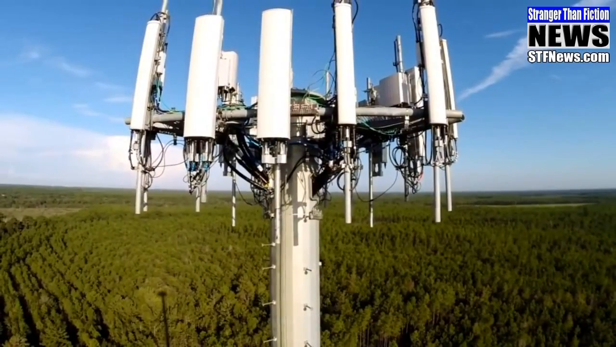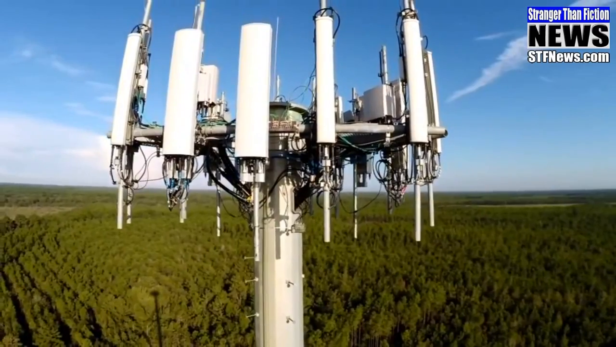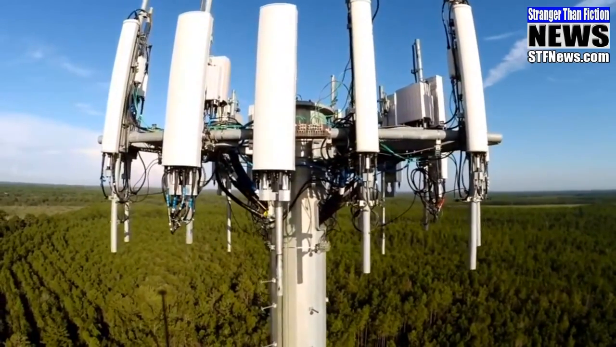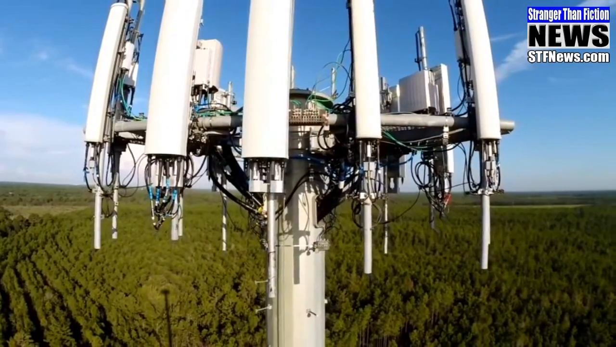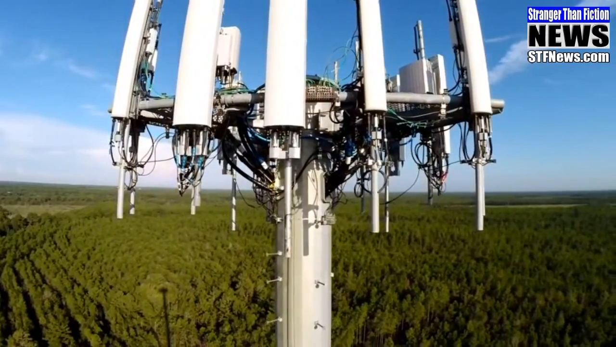And in any major city, there are dozens per square mile. They can light you up like a candlestick, and little by little, these things have gone up everywhere. People look at them, oh look, another cell phone tower. If people only understood, these aren't just cell phone towers. These towers are extermination towers.